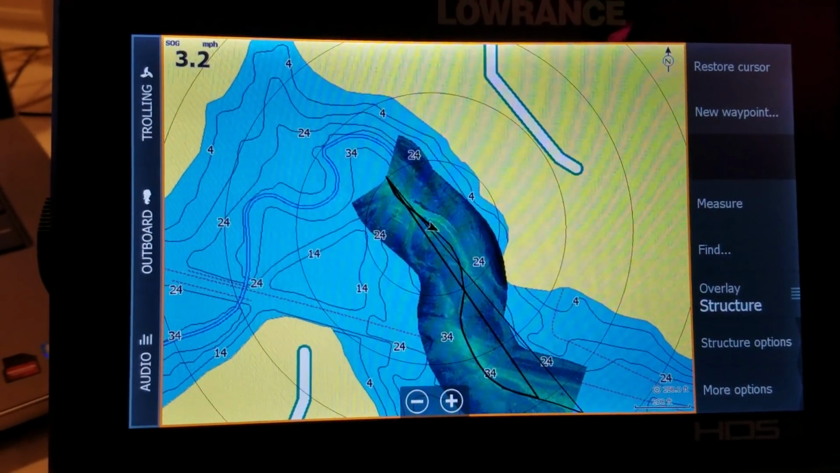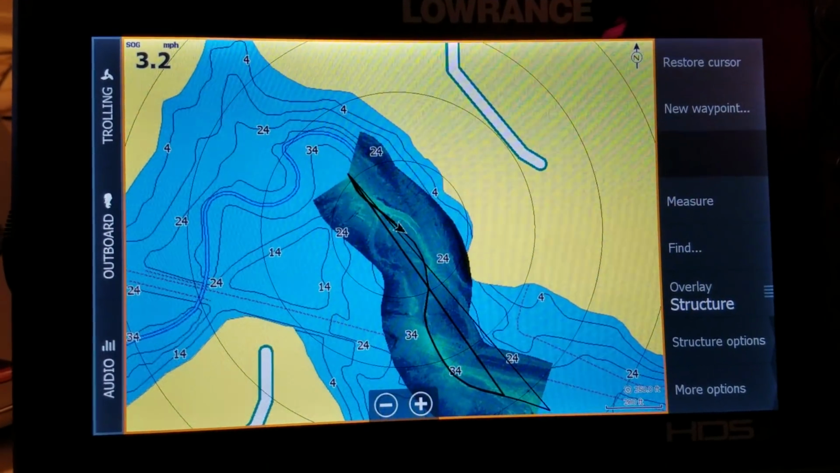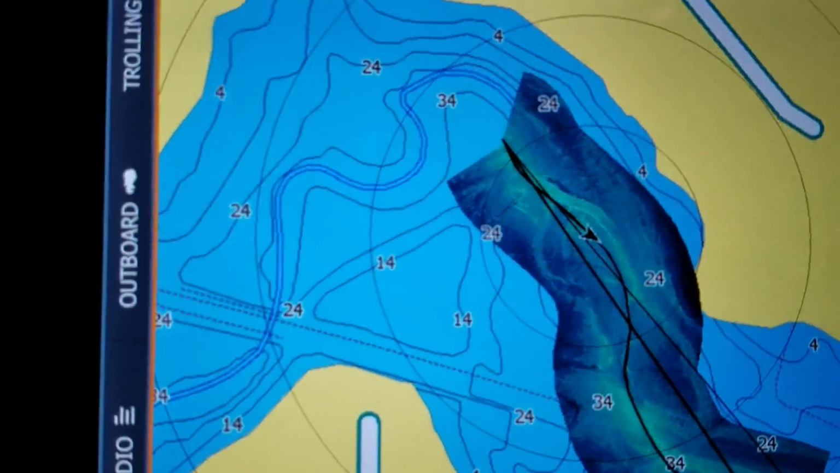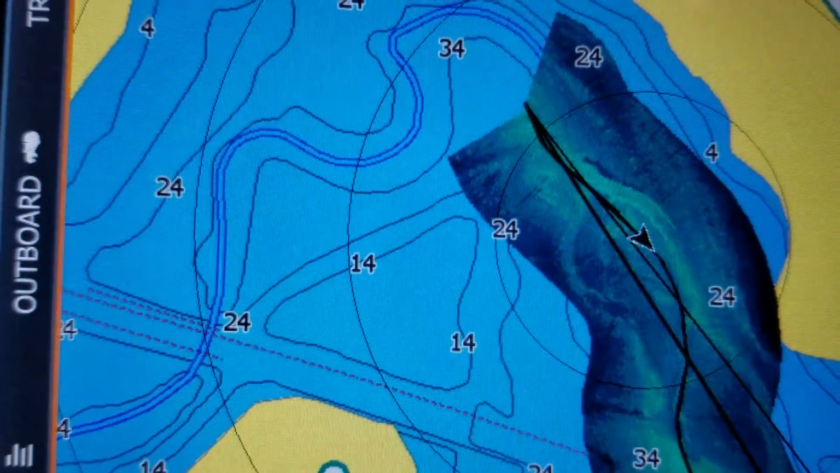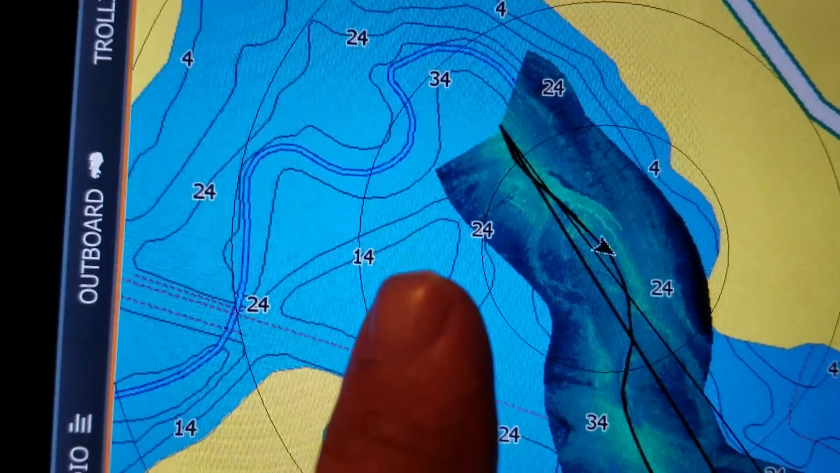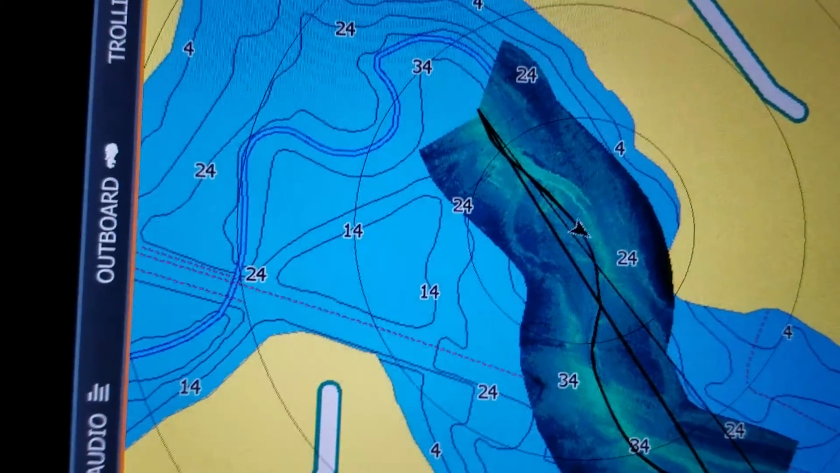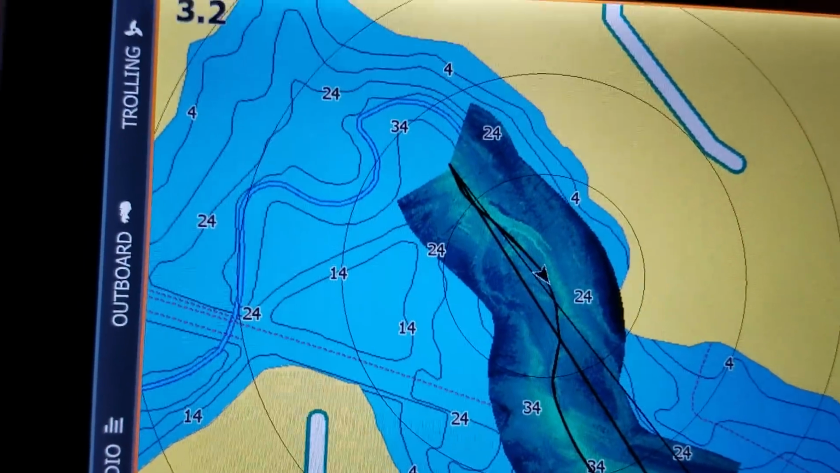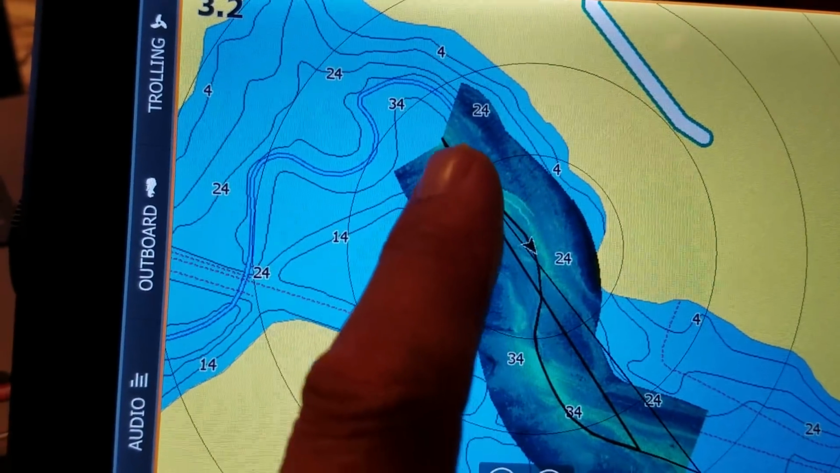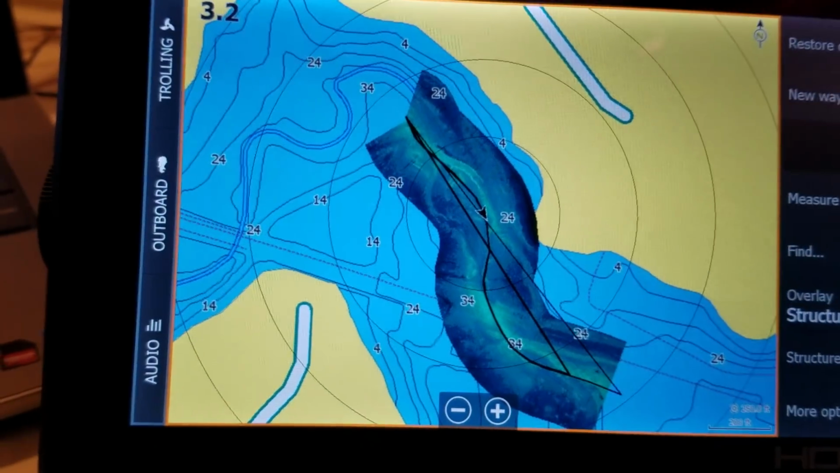Now, most of you will know that, but that's more for the new folks who, quite frankly, aren't even familiar with mapping at all because their older units may not have mapping whatsoever. So you see the lines, and as I bring the camera in closer, you notice that they're marked 24 foot, 14 feet, which of course indicates depth. Now, what you have here is a simulated pattern for when you decide to map with your unit, which this is very capable of doing.